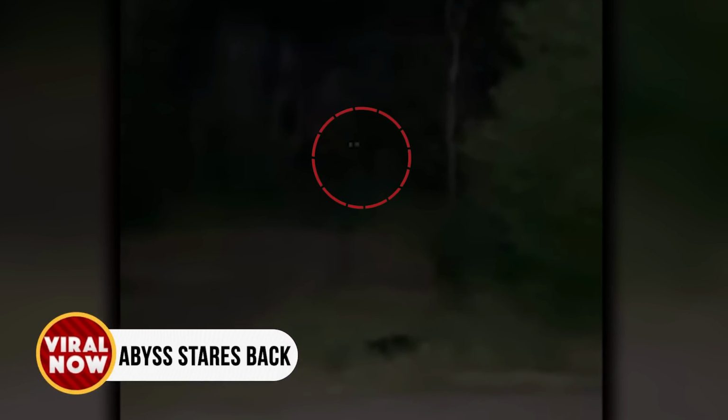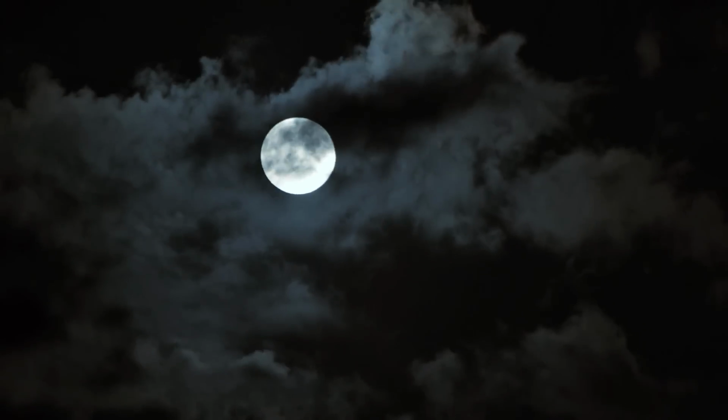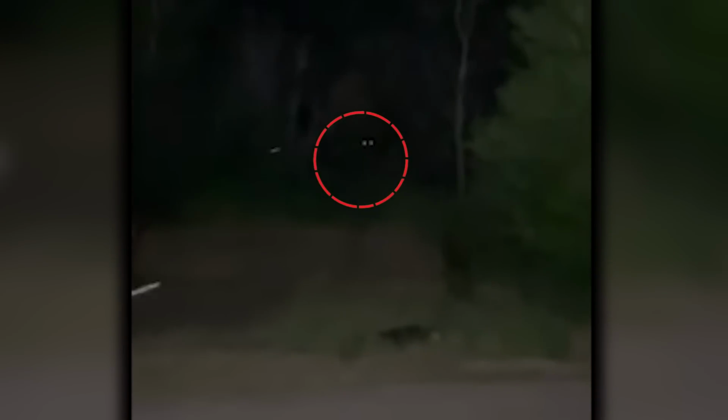Abyss stares back. What this trail camera captured is unexplainable. Late at night, sometime around 12 to 1 a.m., a motion-sensitive trail cam lit up. In the dark was some kind of monster that was staring menacingly at this house. It only became visible gradually, as it didn't instantly reveal itself.